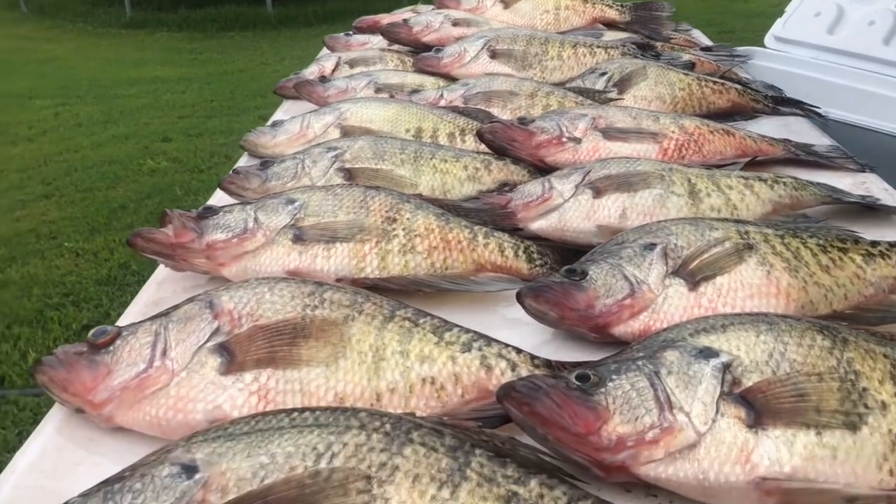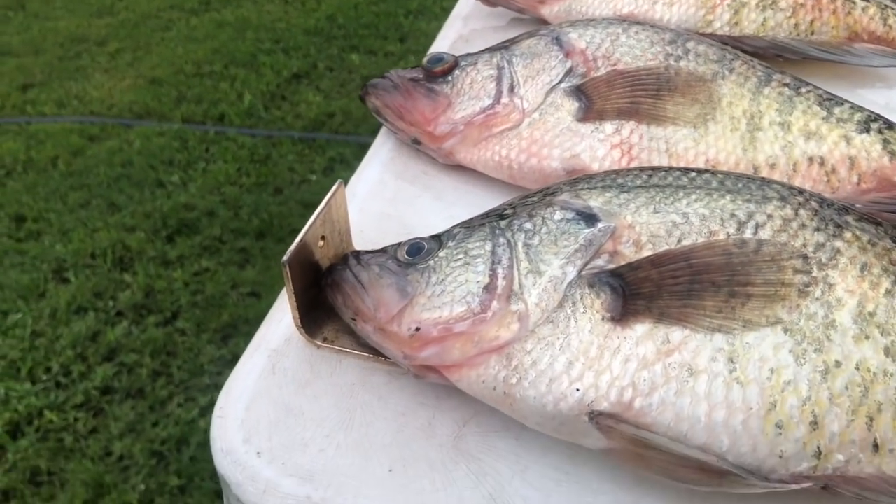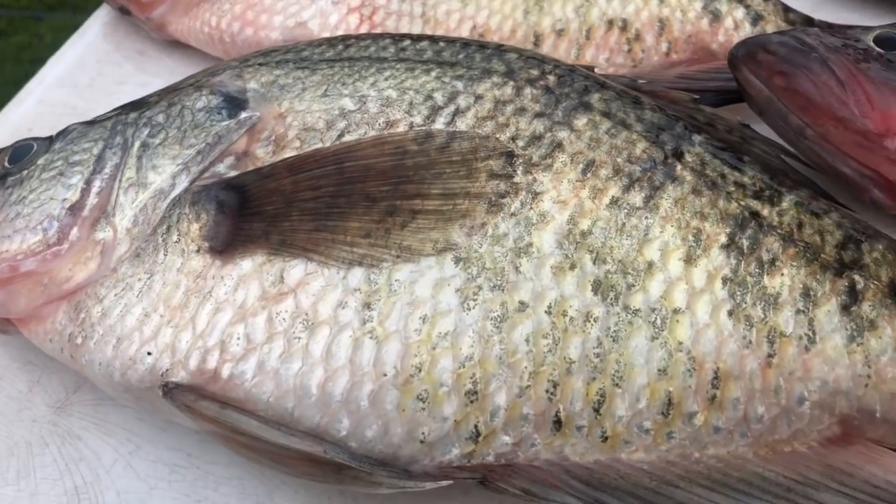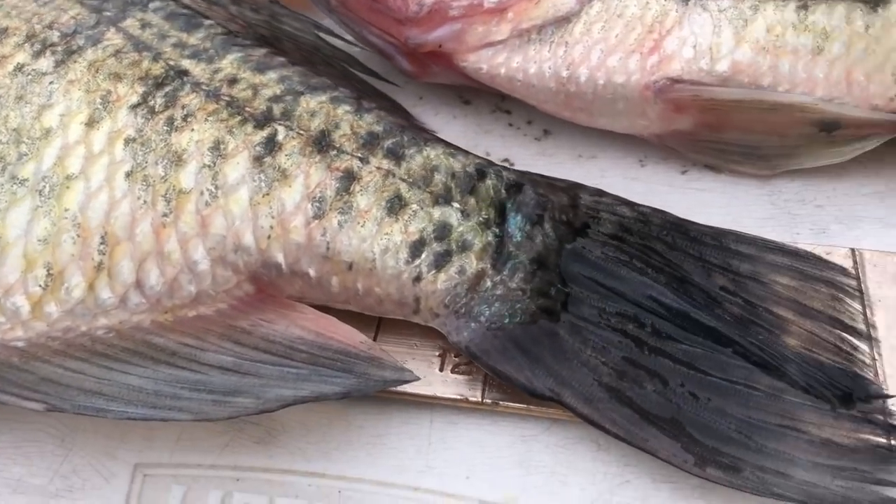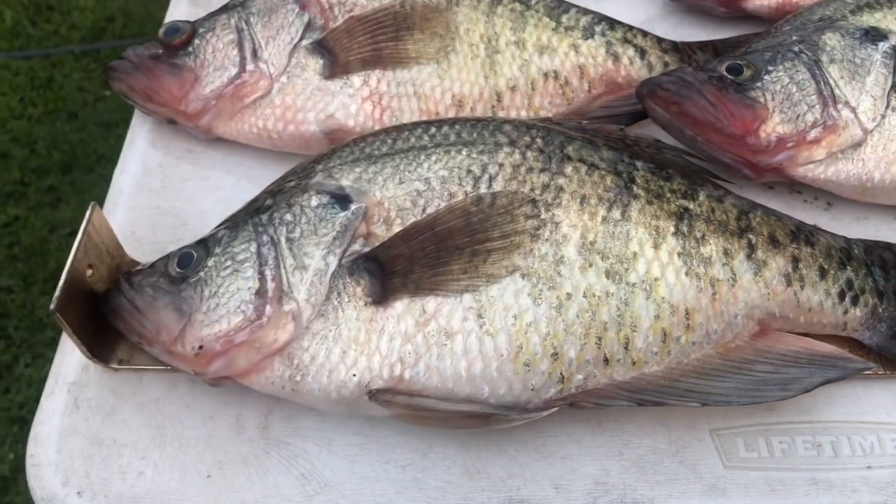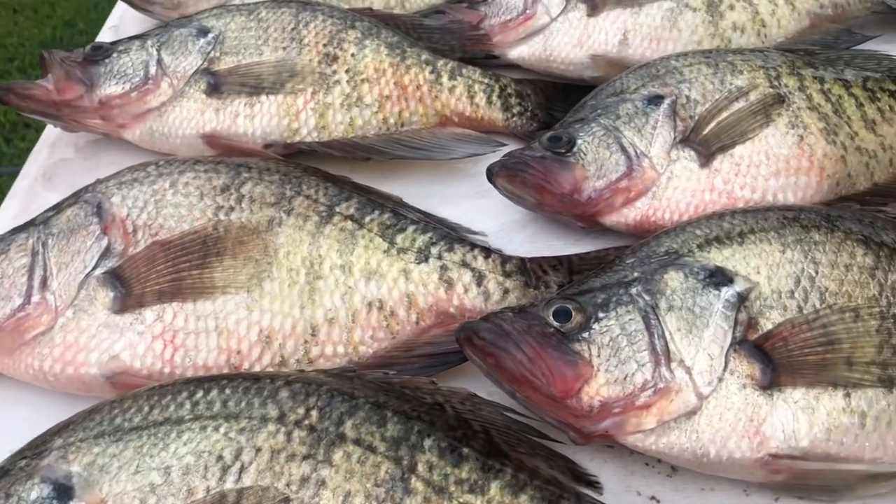The big girls are showing up, them fat girls, healthy girls. You don't want to say fat. Them healthy girls are starting to show up. Look at this. That's a good fish right there, several of them.